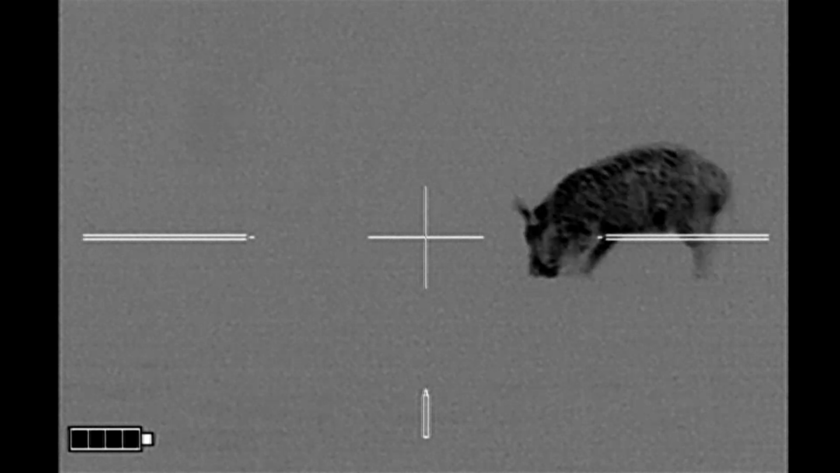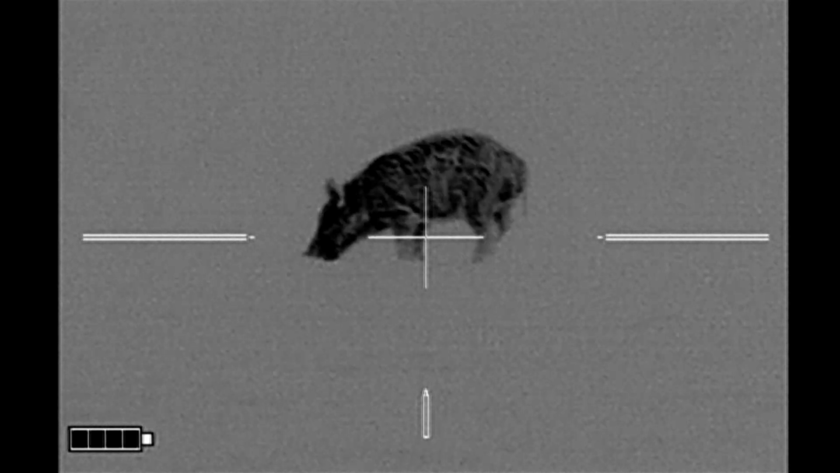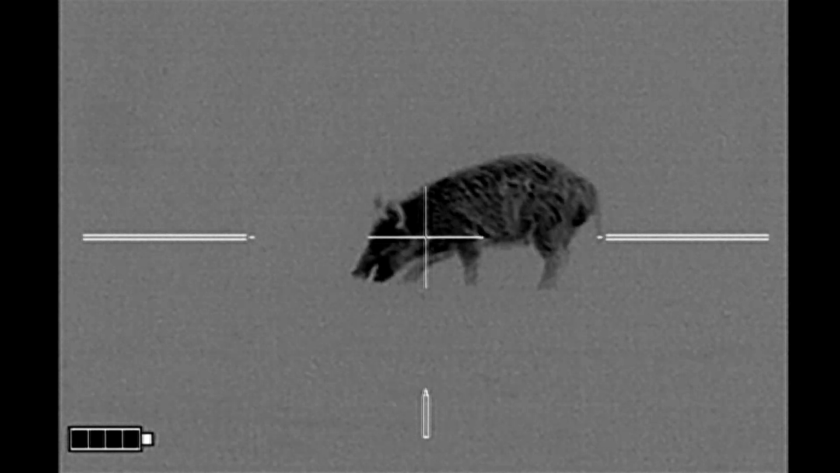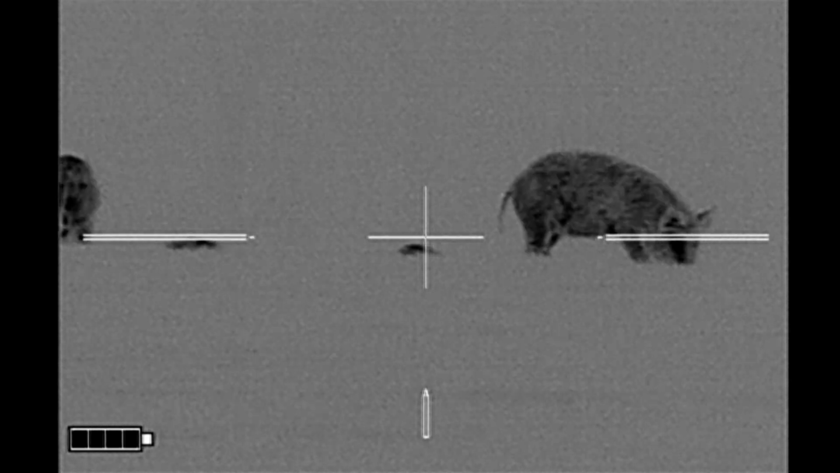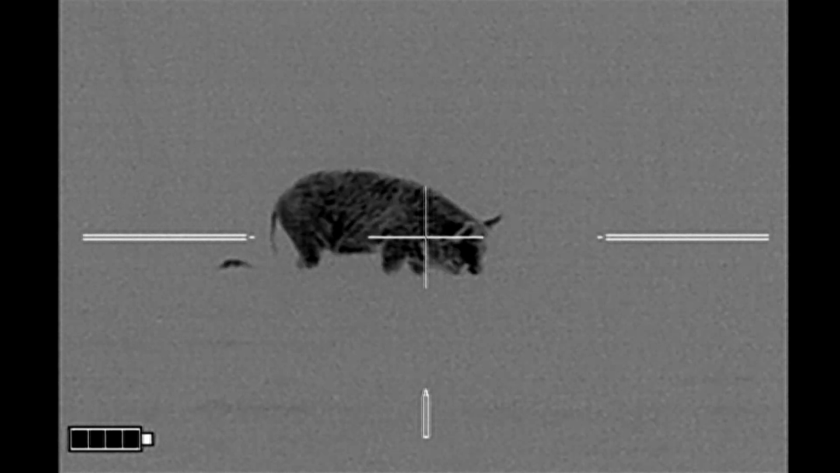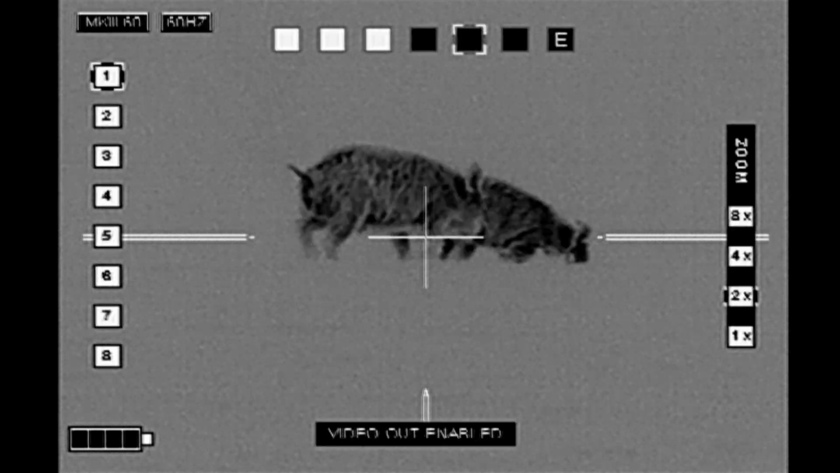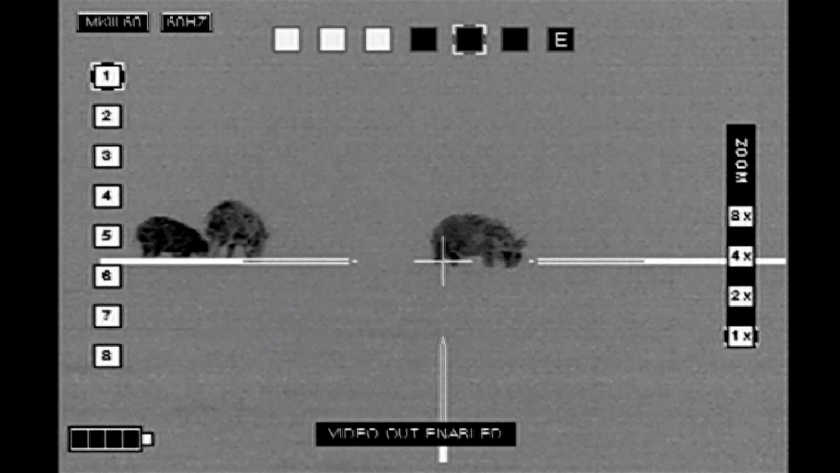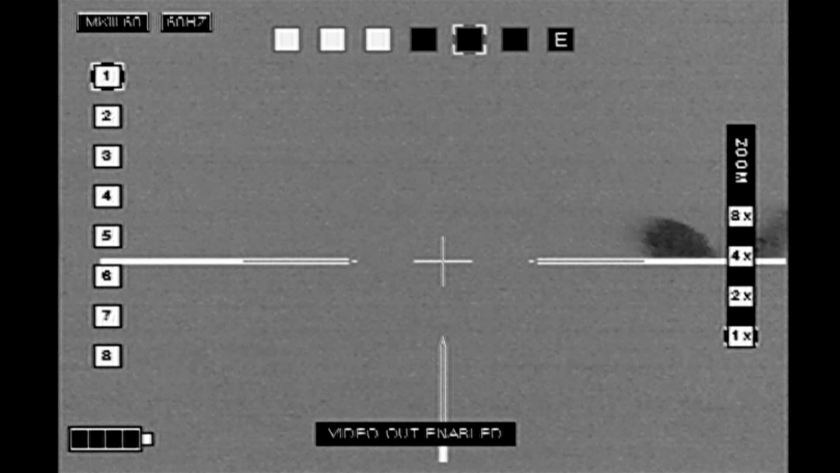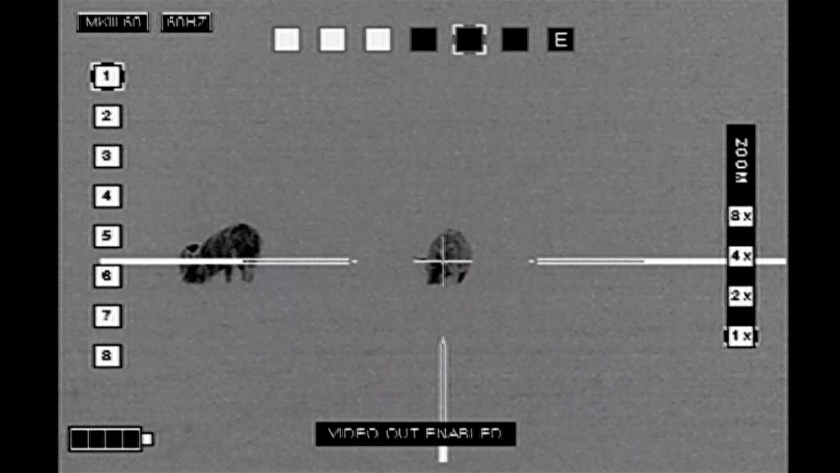I'm almost to the top of the hill. There's a low spot just behind the hill right there, and then things smooth out in the distance. Again, I'm looking for genitalia to try to separate boars from sows. That's going to be a boar. And I think this one's going to be a sow right here, and so she's going to be my target.